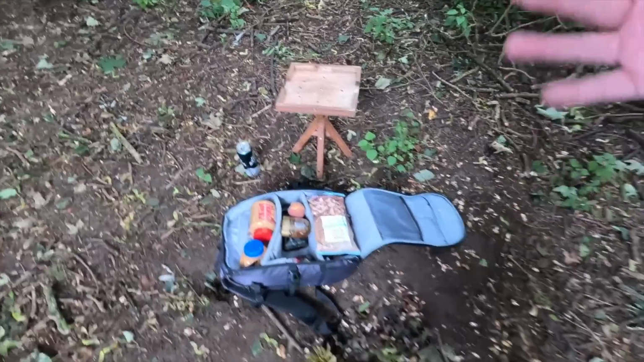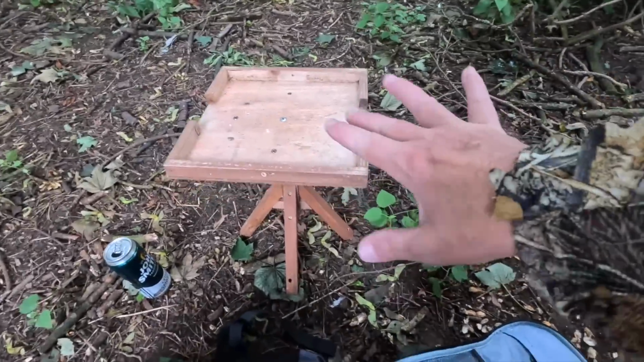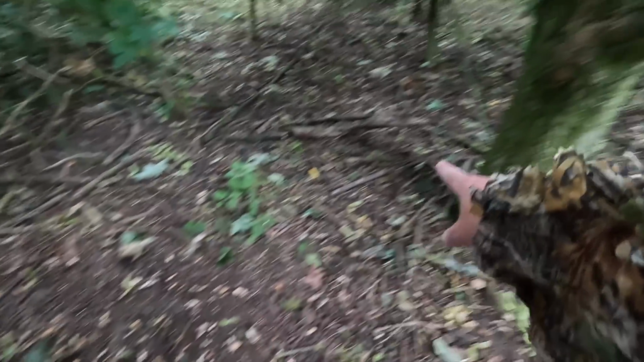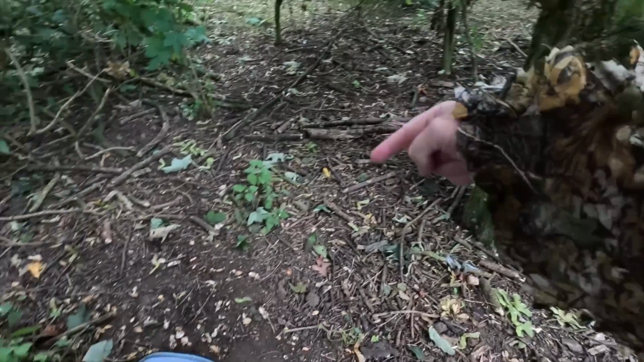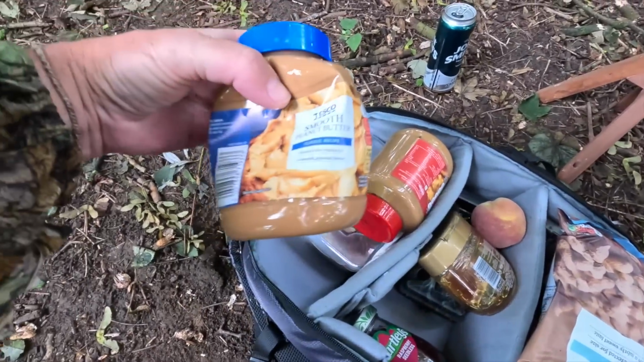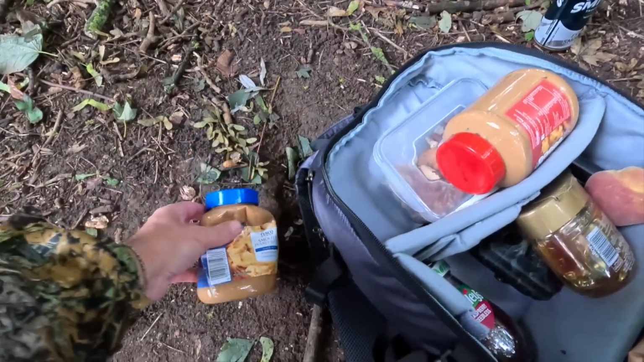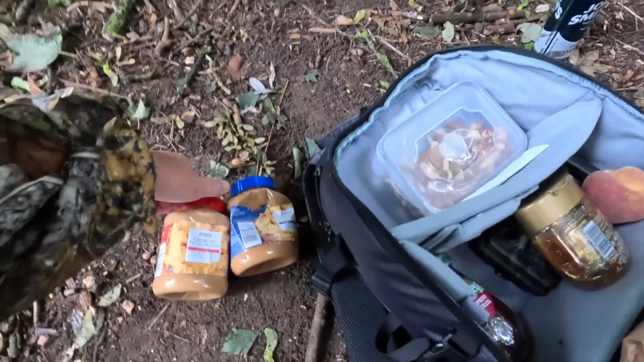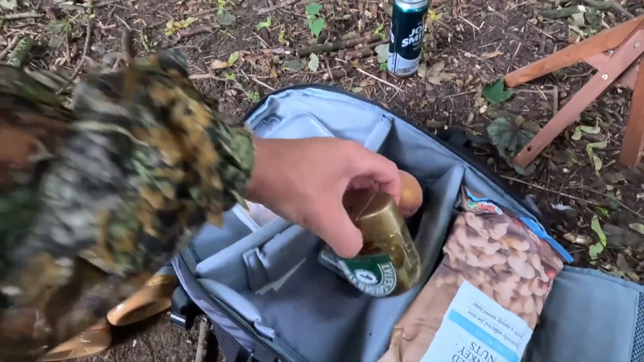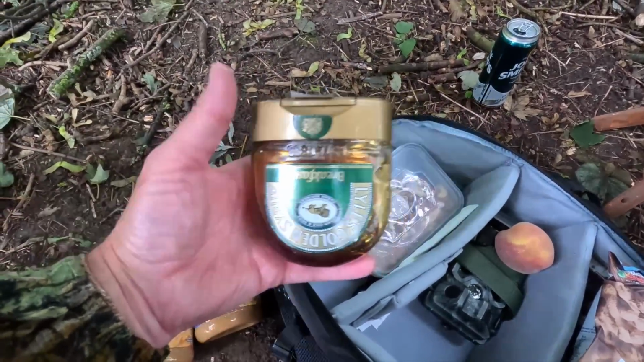Right, let me show you some proper food, yeah? A banquet for the animals. So I've already told you we've got the banquet table, all made. I've just made that this afternoon. I'm going to be pegging that down, probably about here, with the trail cam here, looking down on it. We have got peanut butter, obviously, like Neil, because it is the animals' favourite. A bit of smooth, a bit of crunchy. We've got some jam, they adore the jam. We've got some honey, that just entices everything.